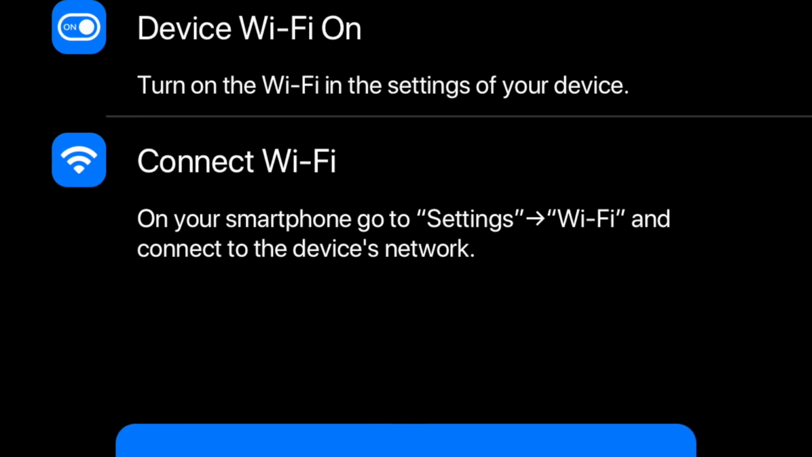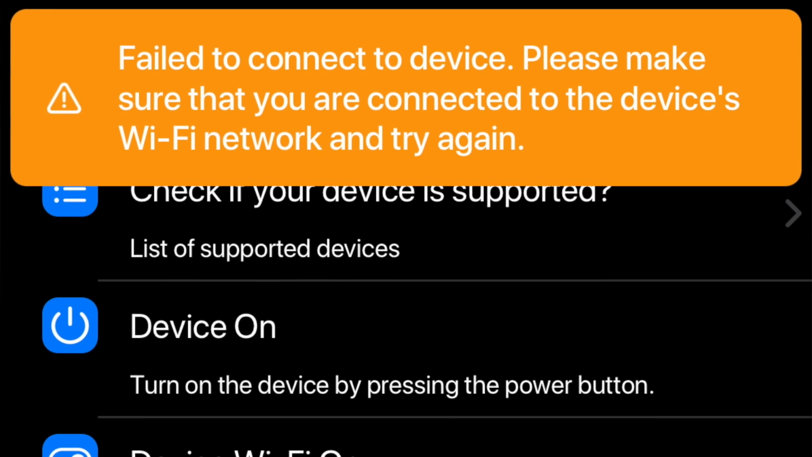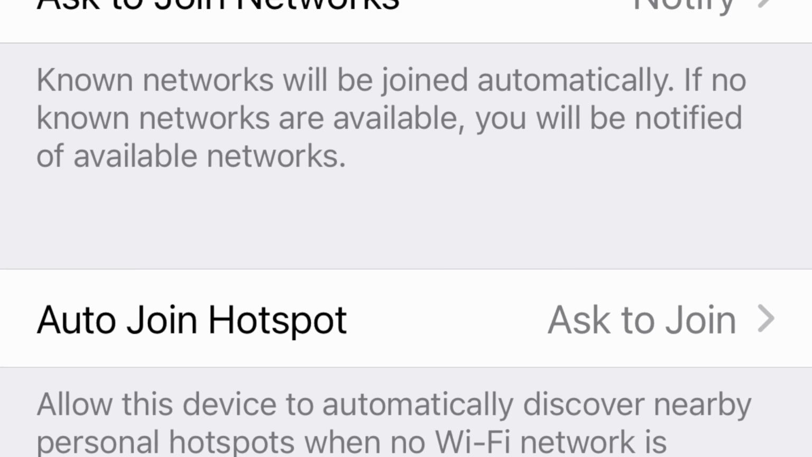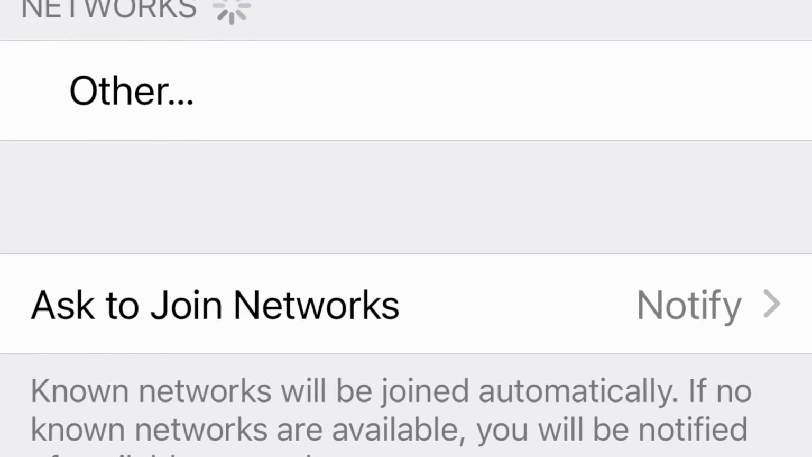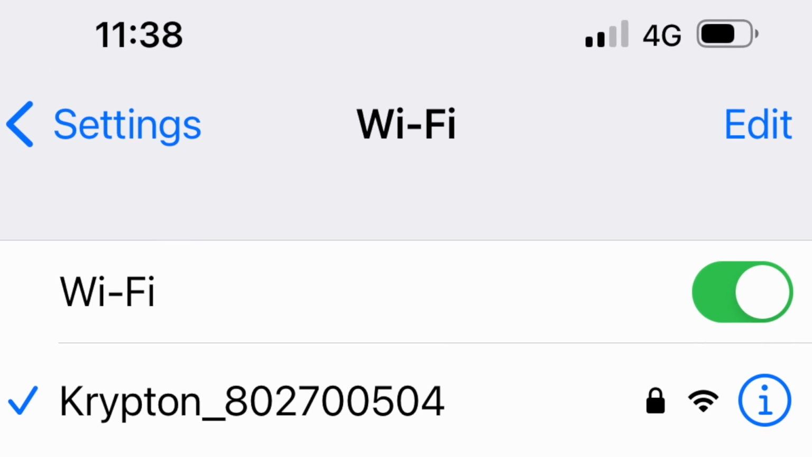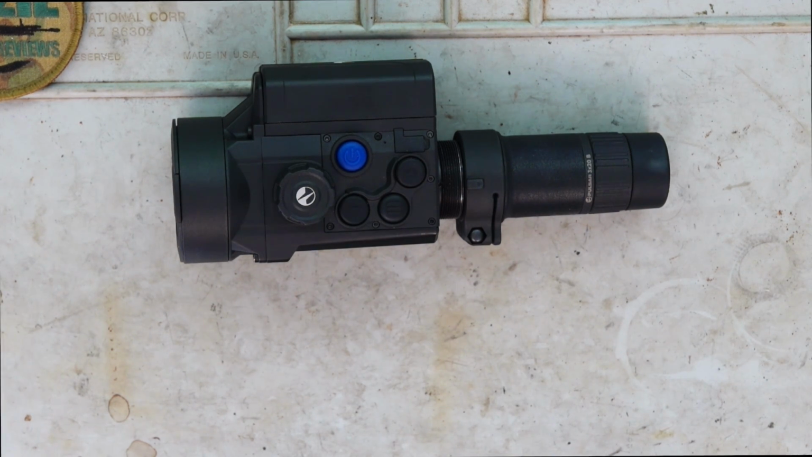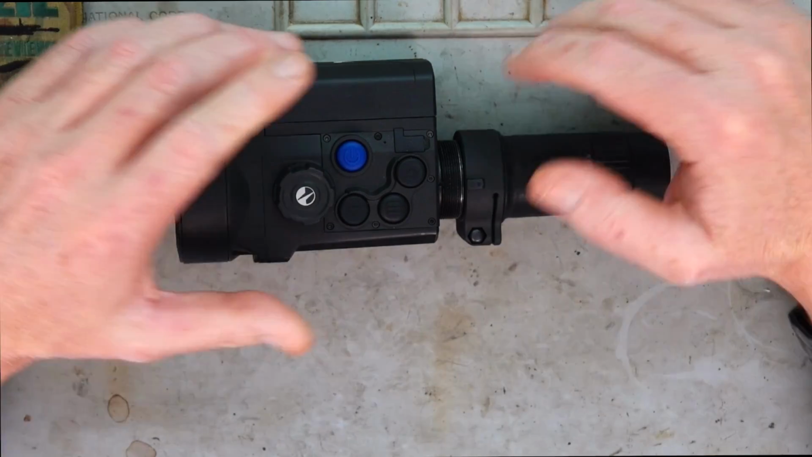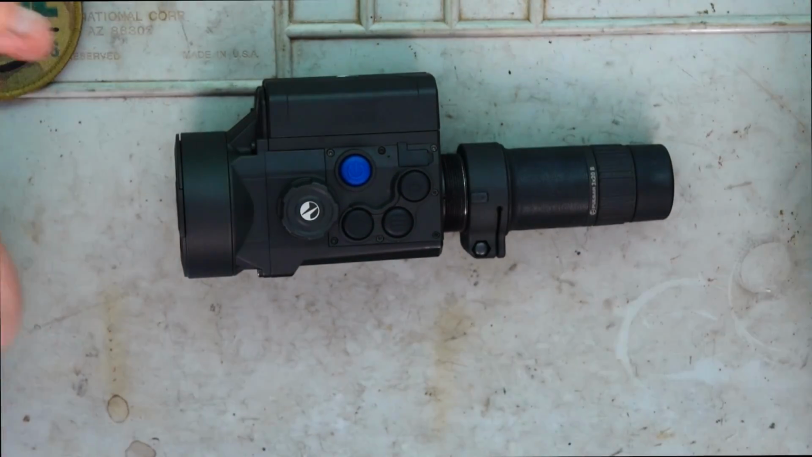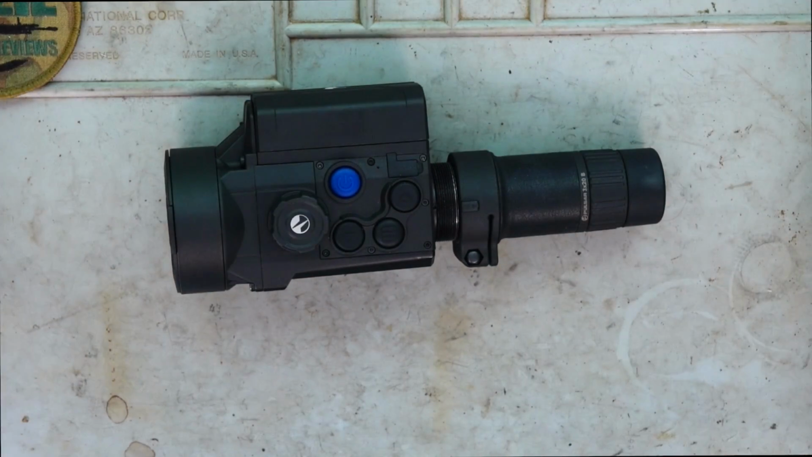Now, for some reason, guys, I cannot get the app to work with this device. Even though I'm connected to it with Wi-Fi, I just can't. So I'll have to make some more inquiries with that one. I didn't have that problem with the original Pulsar review that I did on the Thermion XP50. That worked fine with the app, but this one is just not working. So there may be something small that I'm not doing, but I can't get it to work.